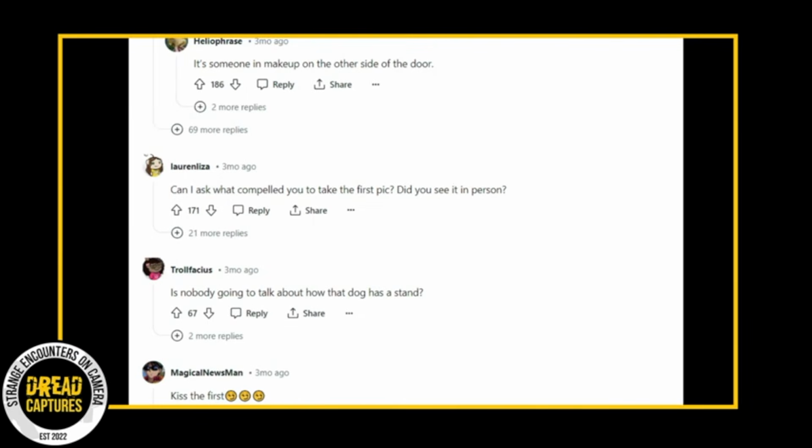This next photo was in a group of photos posted on Reddit, and when I saw it, I could not believe the number of comments it had gotten. Check it out. The picture supposedly shows a person peeking through the crack of a door into a bathroom and looking at this guy. The guy says he's freaked out and snapped a picture of it.